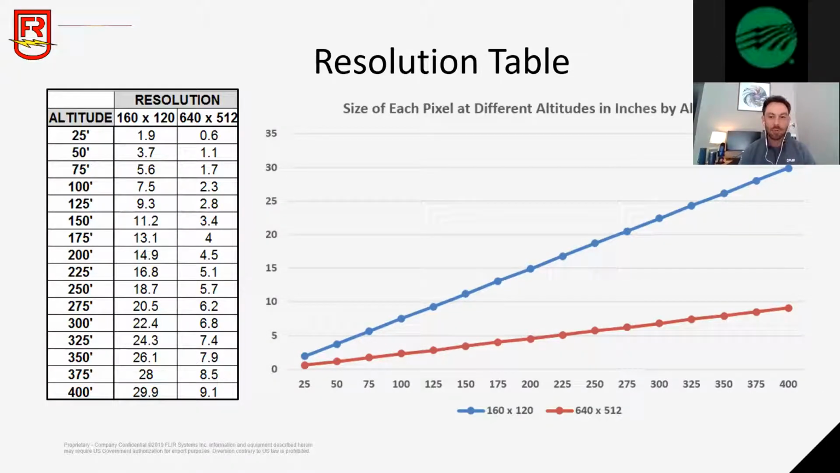And this is just a graphical representation of resolution capabilities. On the X-axis, you're going to have your flight altitude in AGL, so above ground level. The Y-axis is going to be the size of each pixel of the target on the ground. So the red dots here are a high resolution camera. The higher you fly, the smaller the object on the ground can be for you to see it. Whereas with the blue dots, the higher you fly, the bigger the object on the ground is going to have to be for you to see it. So if you're using a Lepton-based camera, we suggest that you fly below 80 or 90 feet AGL to see something the size of a human.